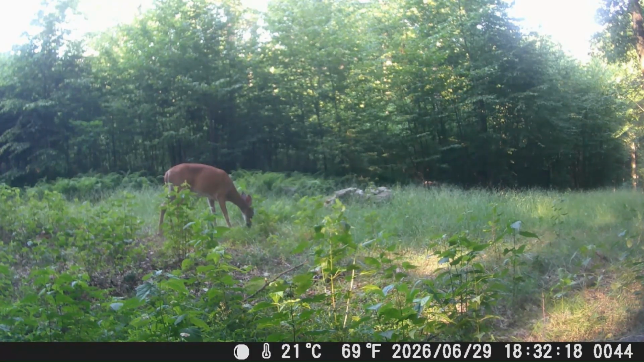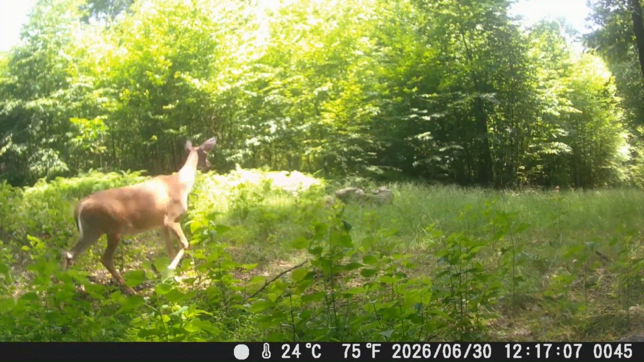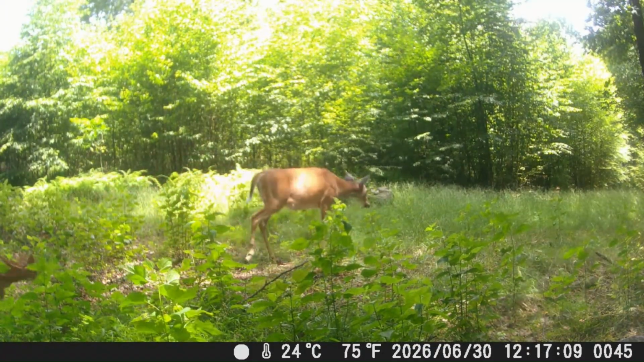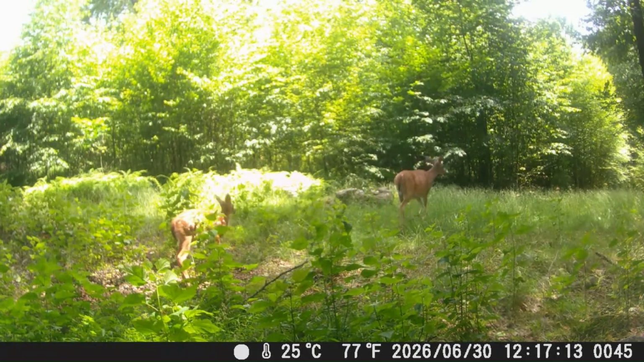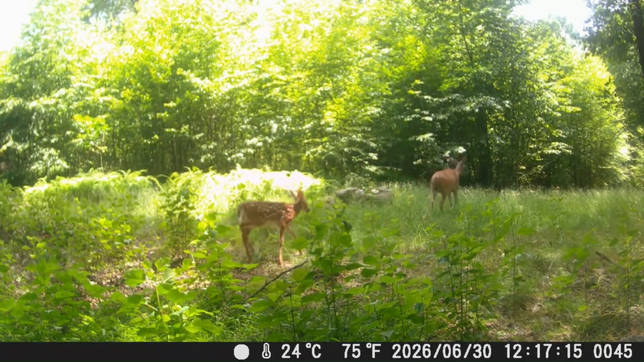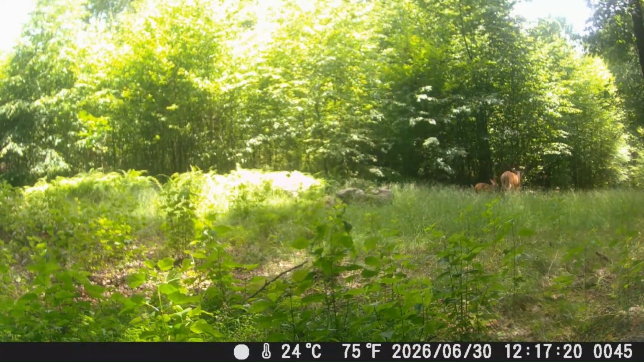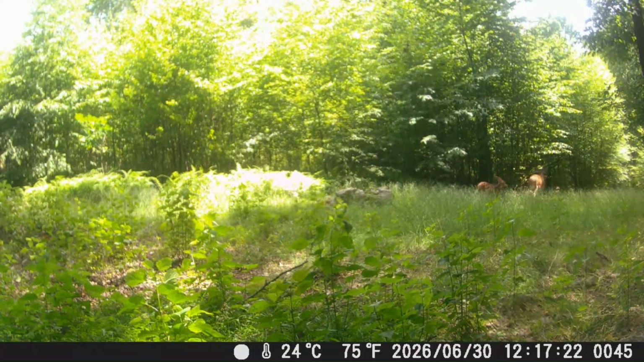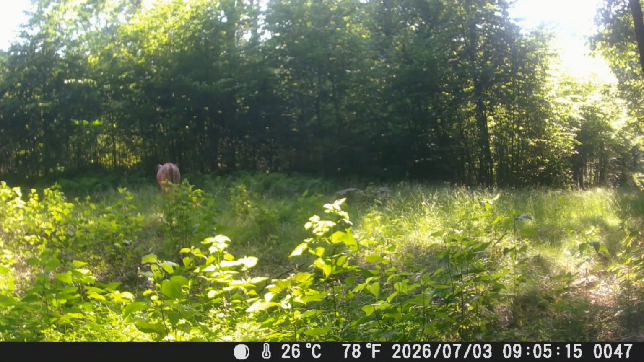Paying attention to the times enough to see whether this might be the same doe just wandering around here feeding, or might be different ones. I think it is the same day. Now we're the next day with Mom and the little one. And that little one looks a little bigger than the other little one. Run back up through, and one wandering right through.